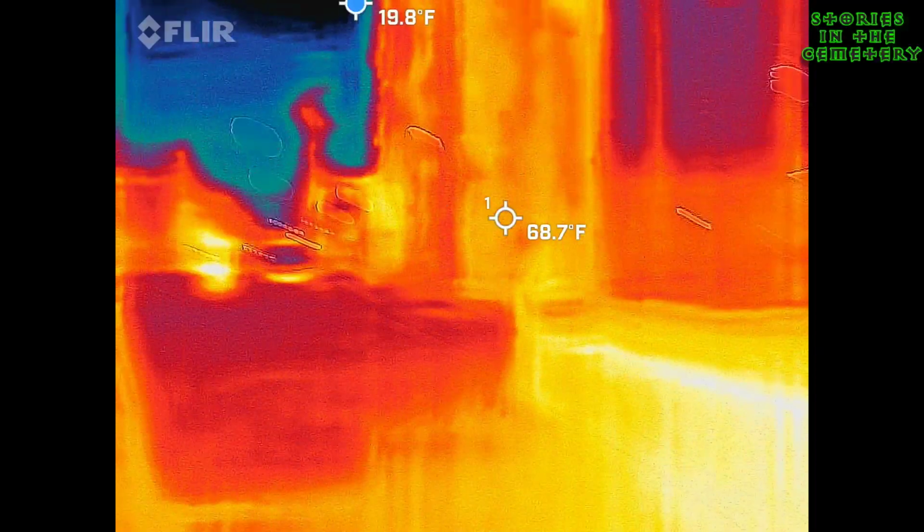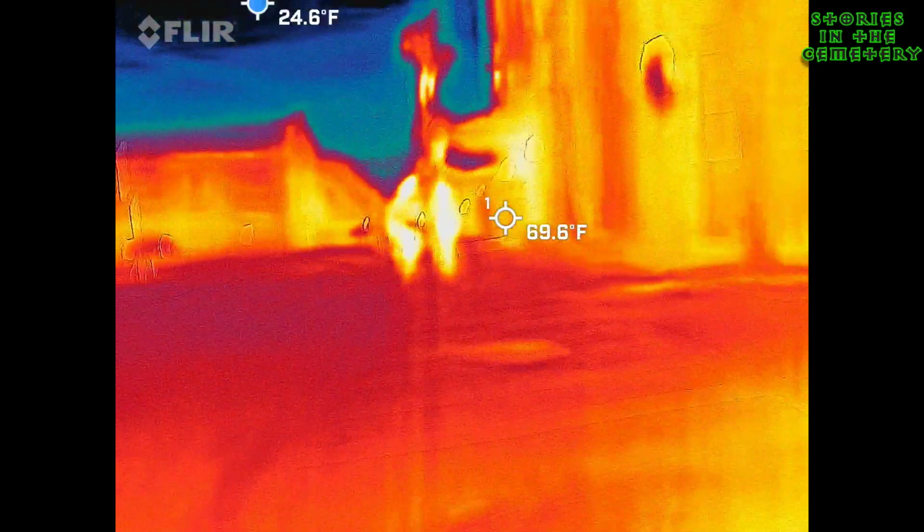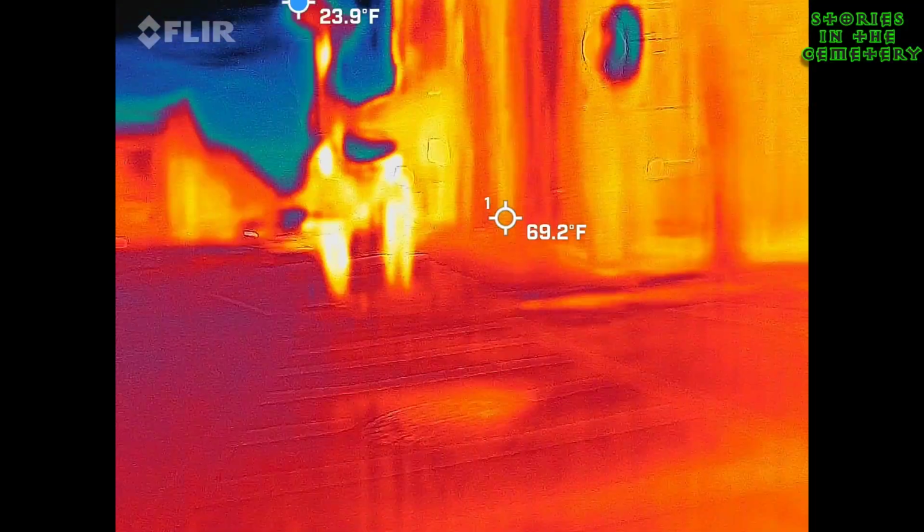We just booked this while we were down here, right? Yeah. We were waiting to see what the weather was like. We were looking for a rainy evening.